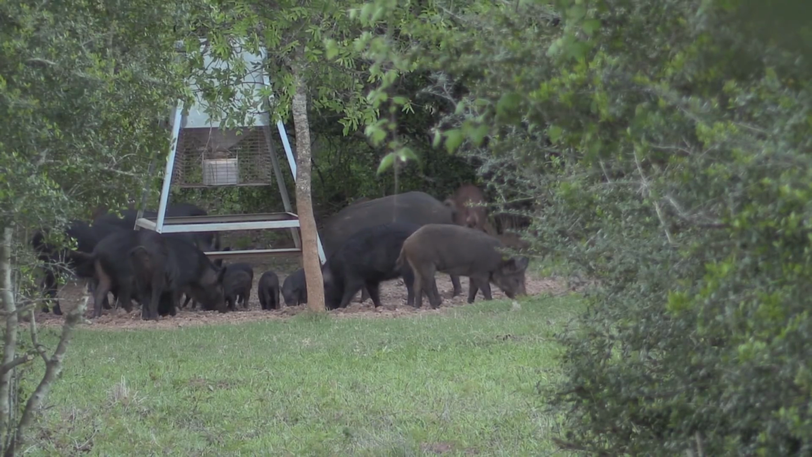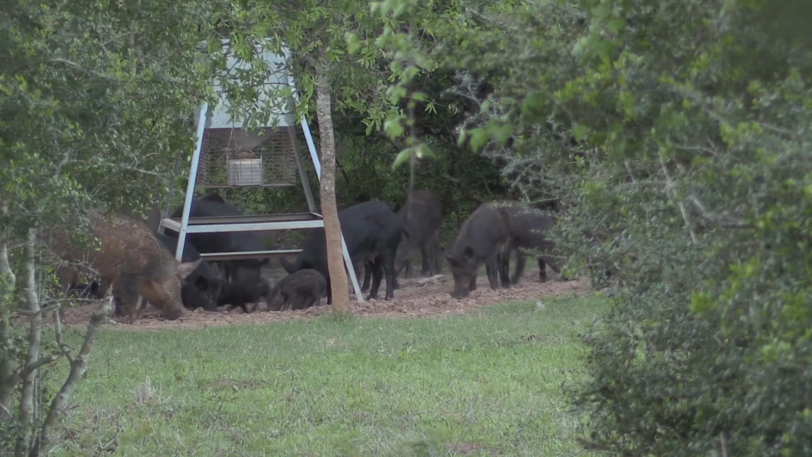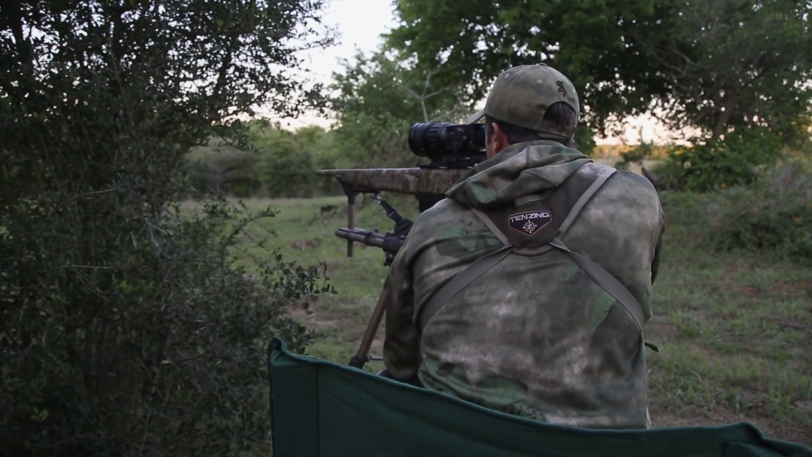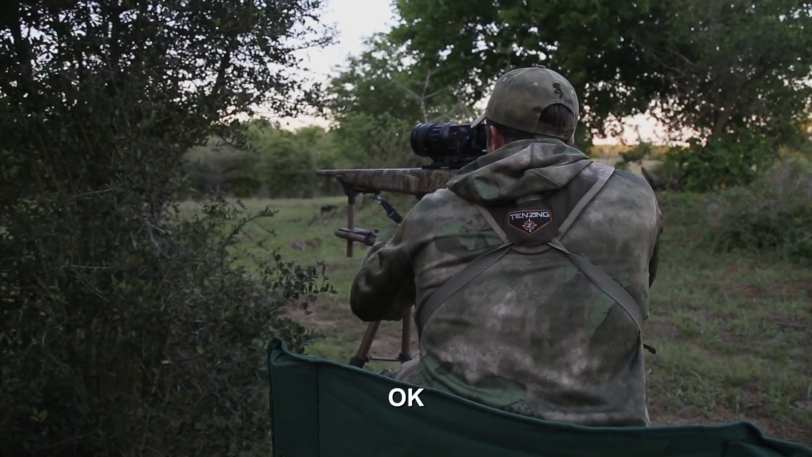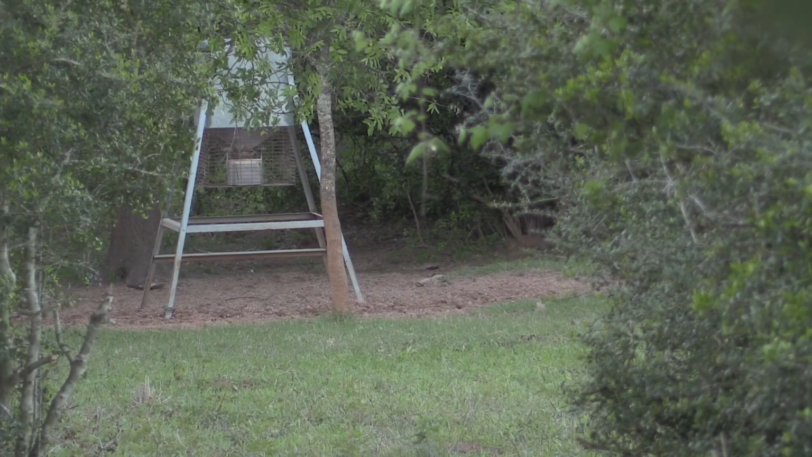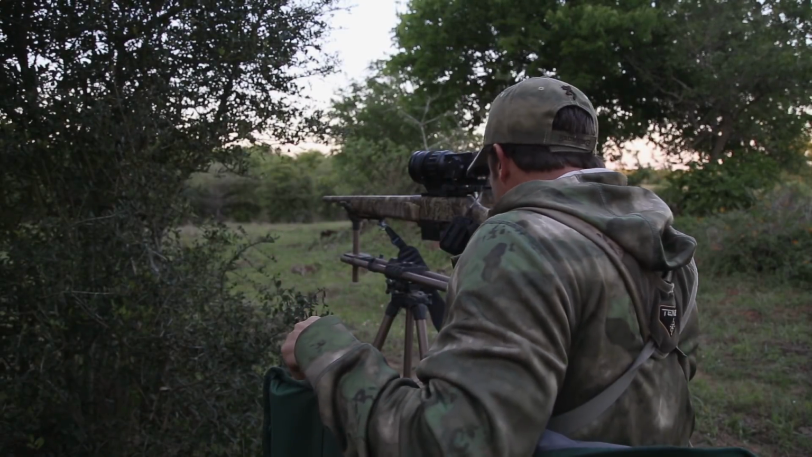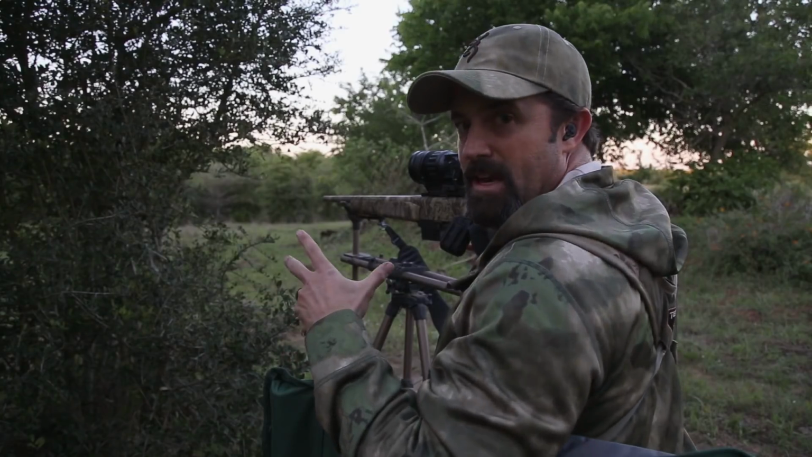After waiting only a few minutes, there they were. Let's go for that big brown one. That's how fast that can happen. We were just sitting here kind of waiting for a single hog to come out. That's been the pattern. And all of a sudden we looked out and there were hogs everywhere. I picked out the big brown one.